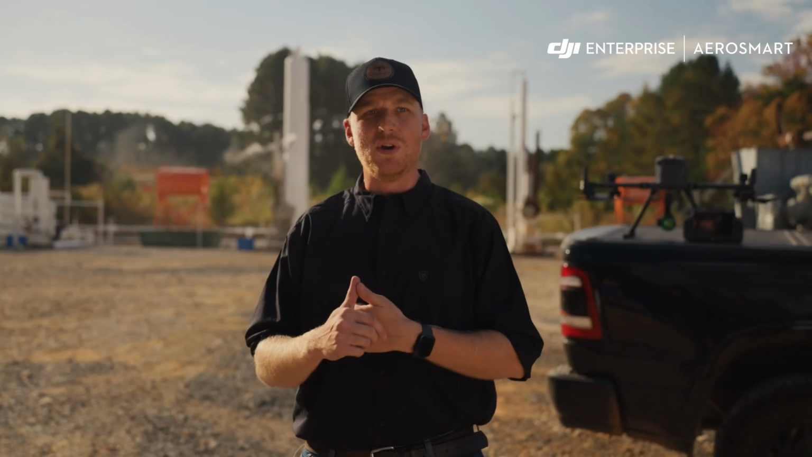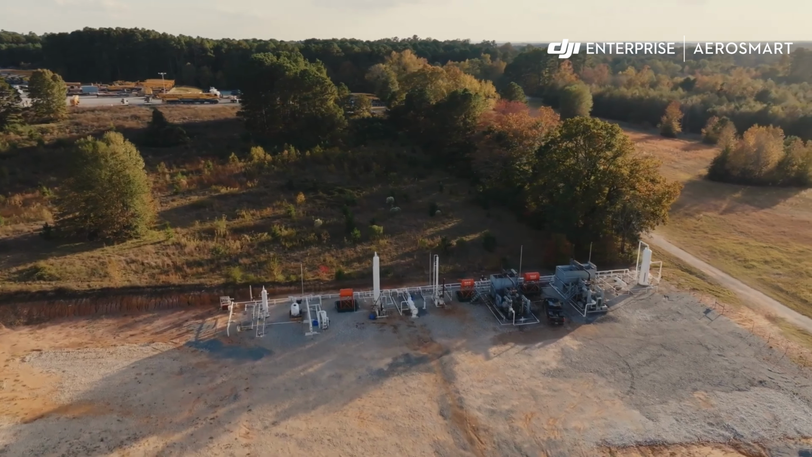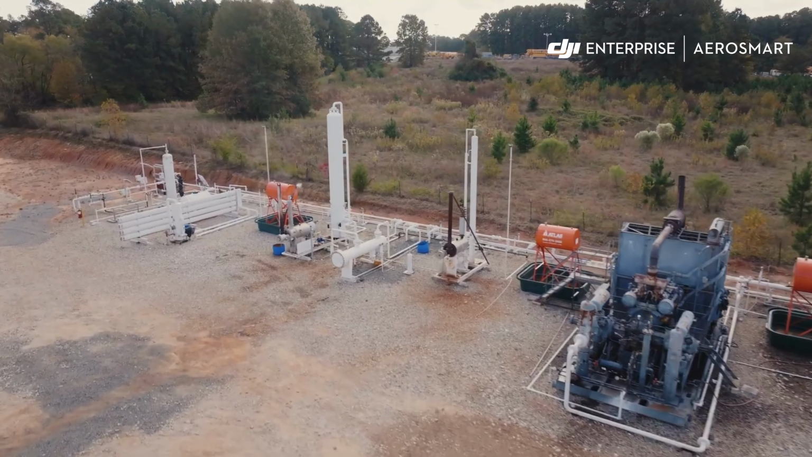So the first one we want to show you is our methane detection and how we use it over facilities like the one behind me and miles of pipeline. We're also going to go into our thermal detection and our zoom capabilities to greatly impact inspections and show temperature anomalies. What we're using is a TDLAS style laser detection to find these methane leaks.